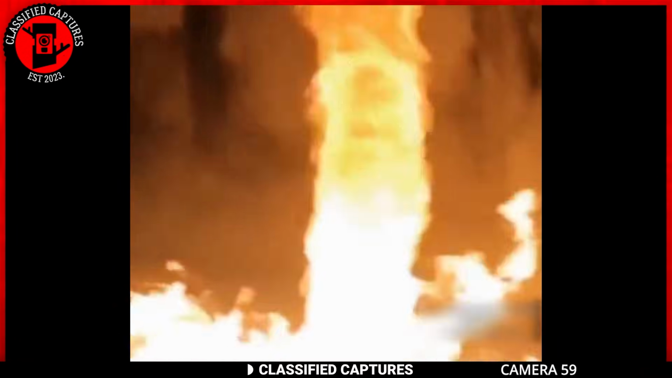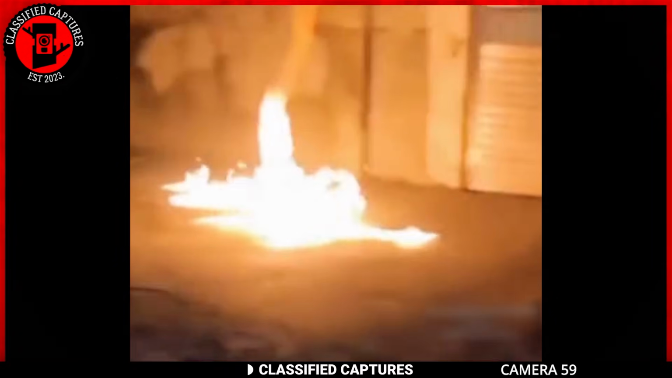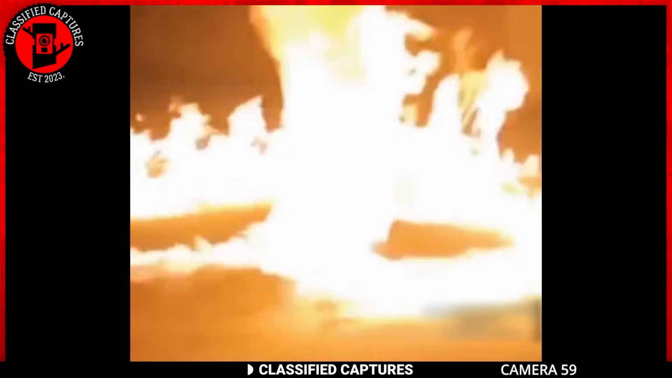A fire whirl is a spinning column of flames that forms during a fire, often in wildfires or large fires, when hot air rises rapidly, creating a spinning motion. These whirlwinds can be small or large, resembling tornadoes.